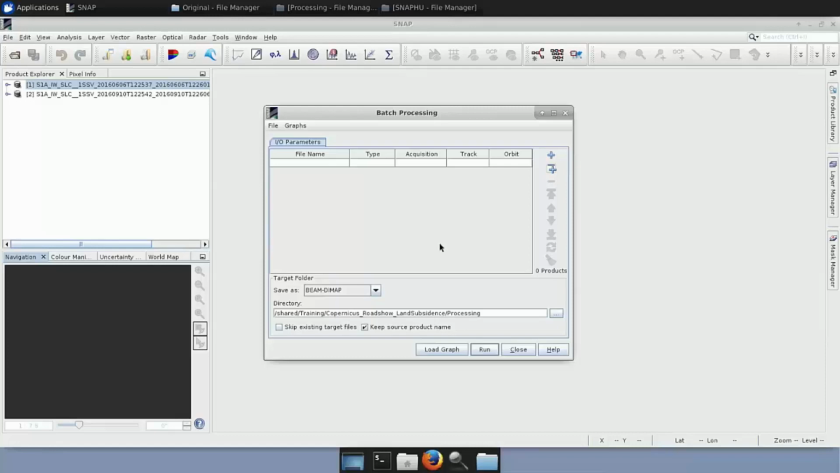The first thing we would like to do, since we want to apply it to both products, is to deselect this option, keep source product name. And once we deselect it, we go here to add opened, we click, and you can see that the two products that are opened in the Product Explorer window are added here. We just click update. So here you have all the information: the track, the orbit, the type, everything.